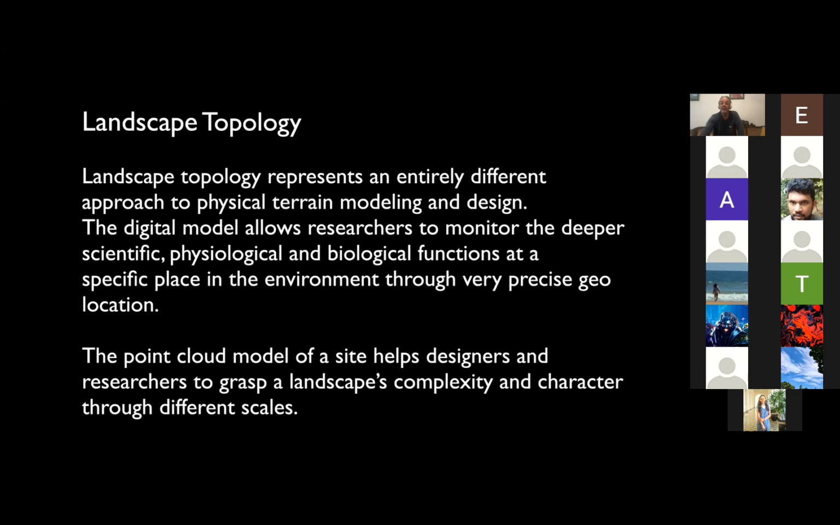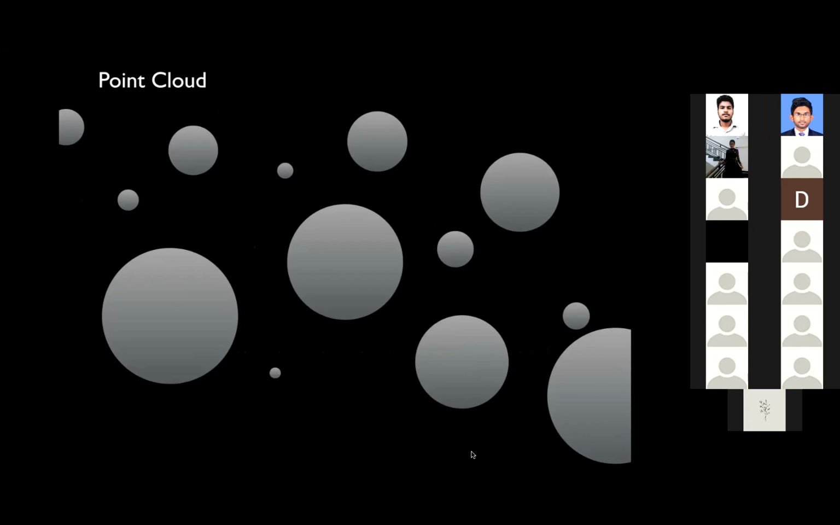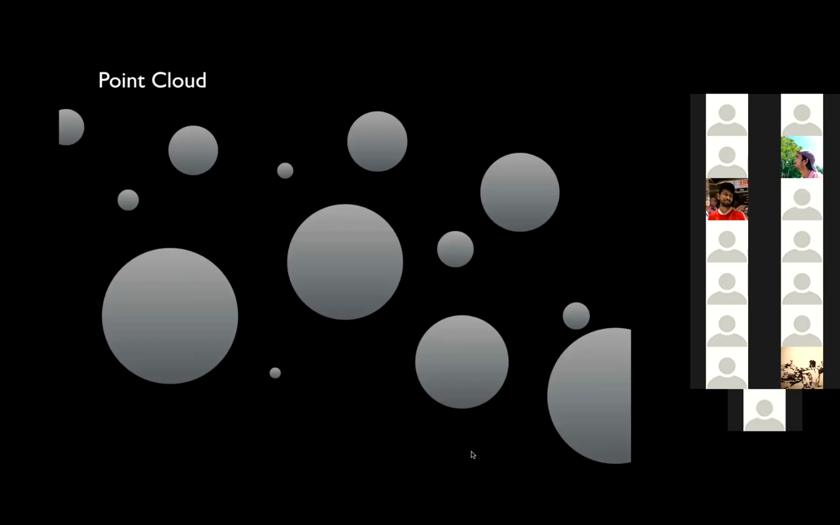Okay, that's fine. So basically, a point cloud is a field of pixels that instead of being flat on a screen, the pixels actually have a real physical distance between them. Each pixel is a point, so I've drawn them as a sphere.